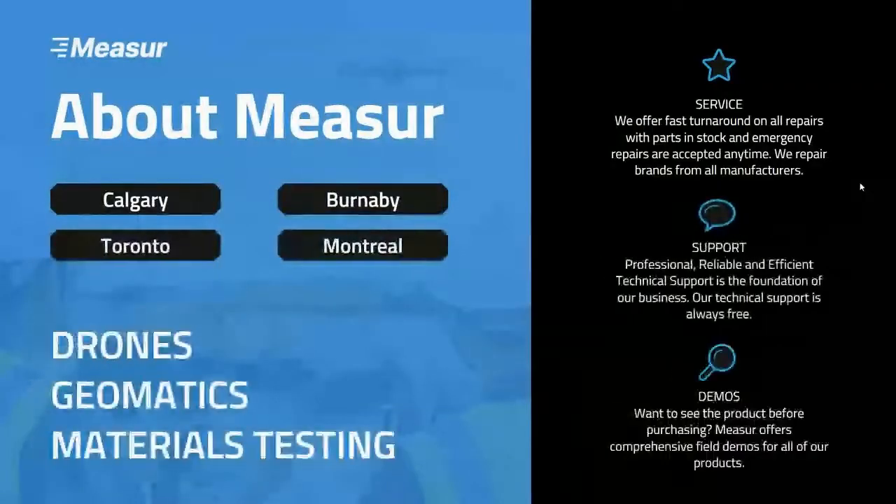But first, let's talk about Measure. If any of you are unfamiliar with Measure, we have 4 offices in Canada: Calgary, Burnaby, Toronto, and Montreal. And we have 3 full divisions: drones, geomatics, and materials testing. We are expanding heavily in the drone industry, and that's where this webinar fits into our realm. On the drone end, we have sales and support staff across Canada to help you in all of our offices.